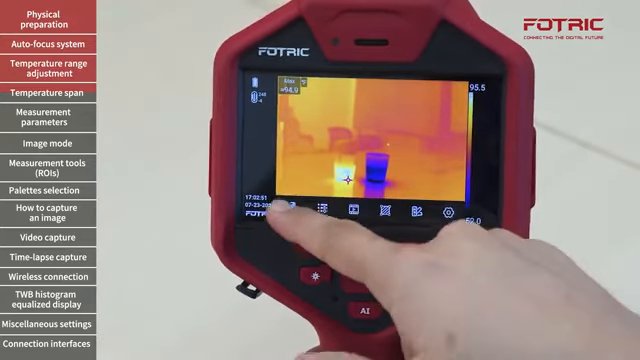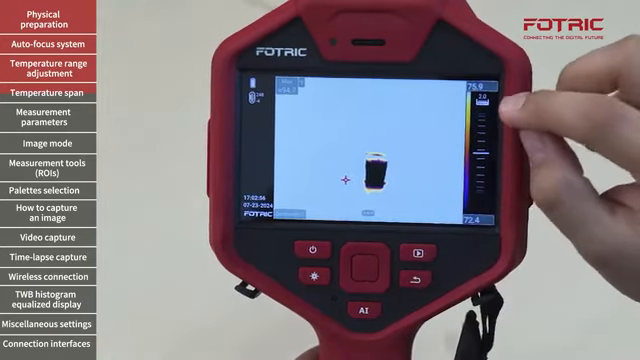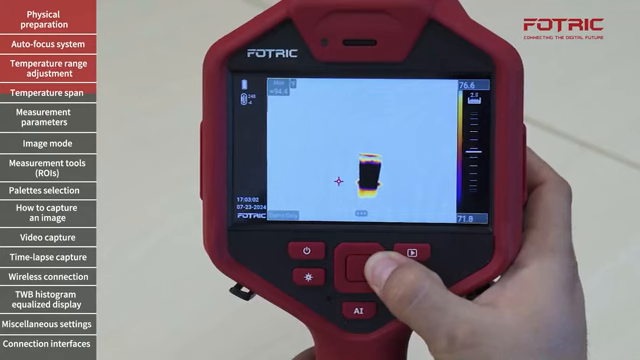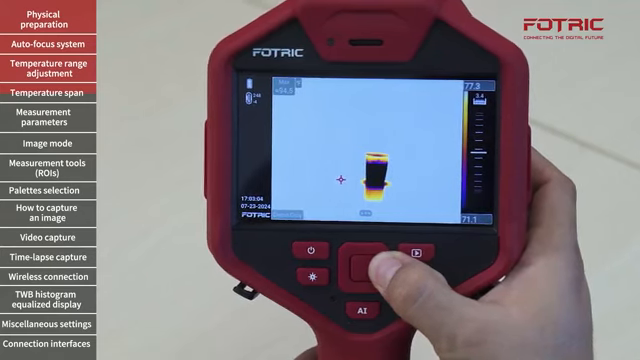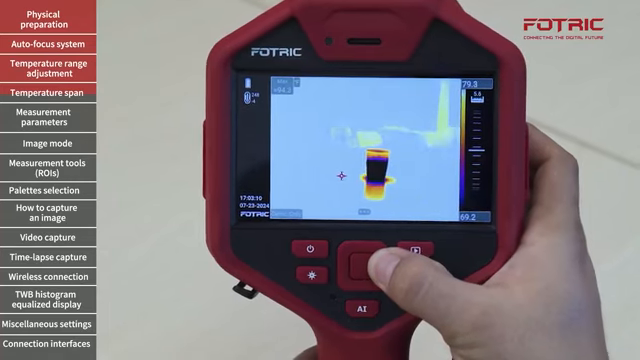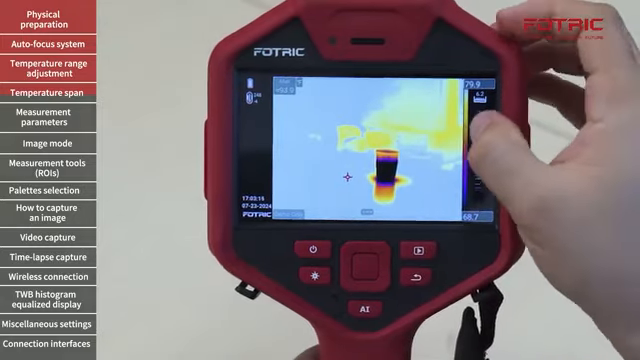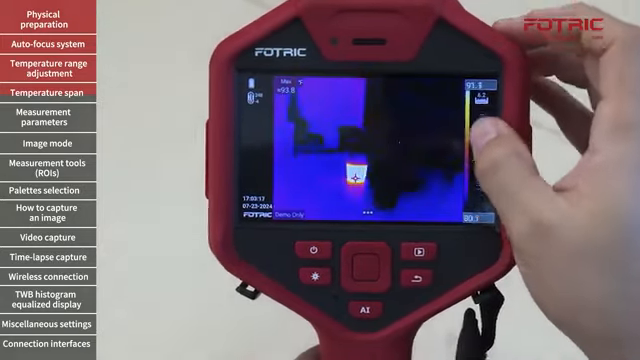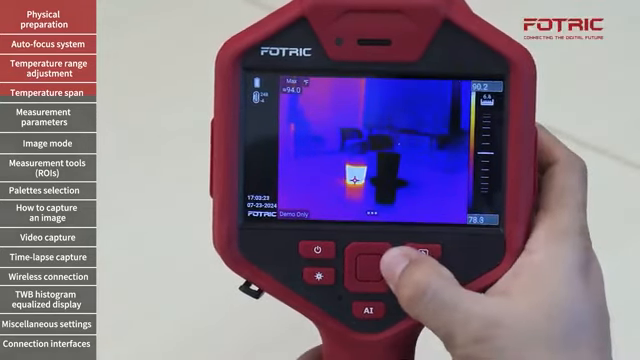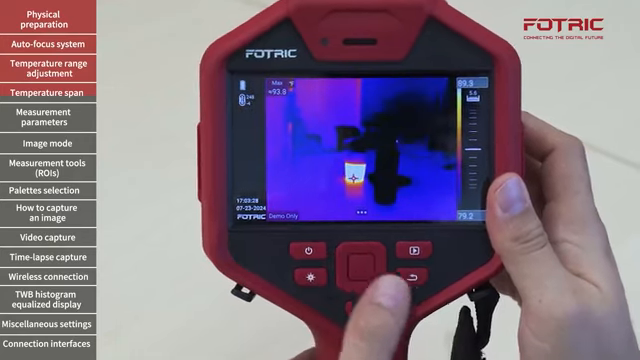Now once again, if I go to temperature span, manual, you will see that there is a temperature span of only 2 degrees. If I tap right, I will increase that number, and both the upper and lower limit will automatically adjust to fit that specific span. Once again, I'm just increasing that span. I can still adjust the level manually by scrolling on the screen. Okay? Once again, I can increase it, or I can decrease it and make it as small as 2 degrees.